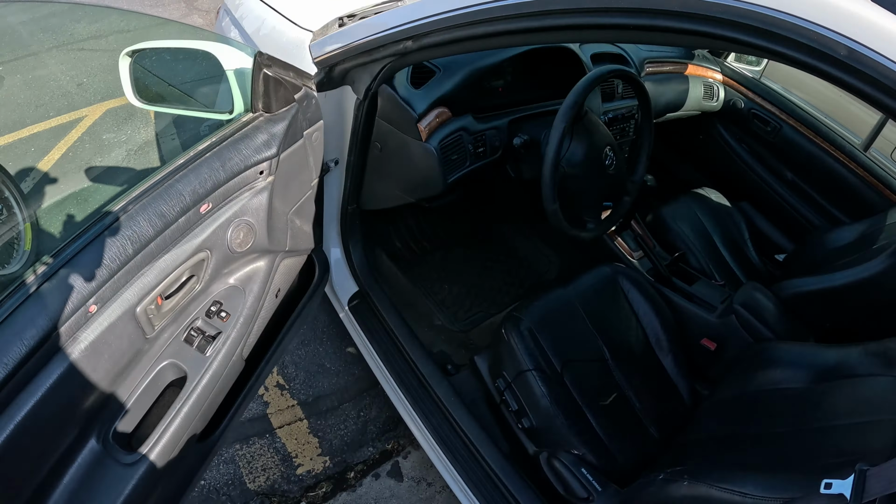Oh yeah. We all like our cars loud in this family. Not sure. Let's let it warm up before I try and move it, and I'll do a battery test while it's doing that. I can do a charging test while it's running too. Maybe there's a good reason to turn it on first.